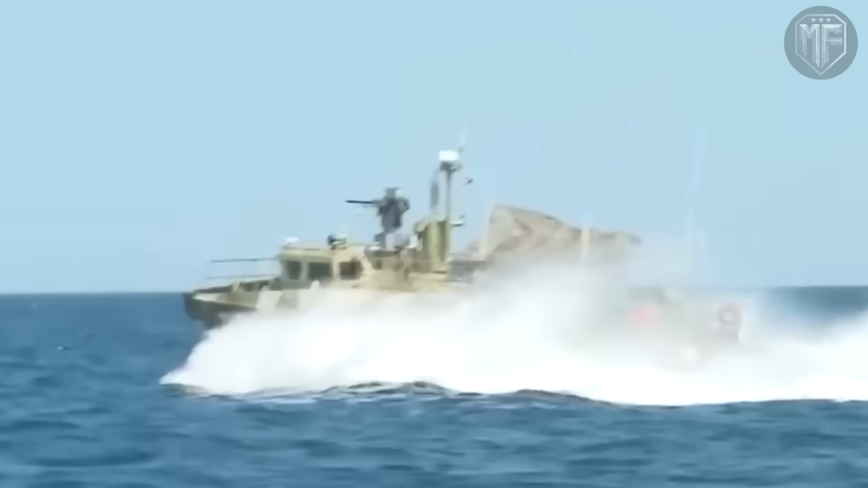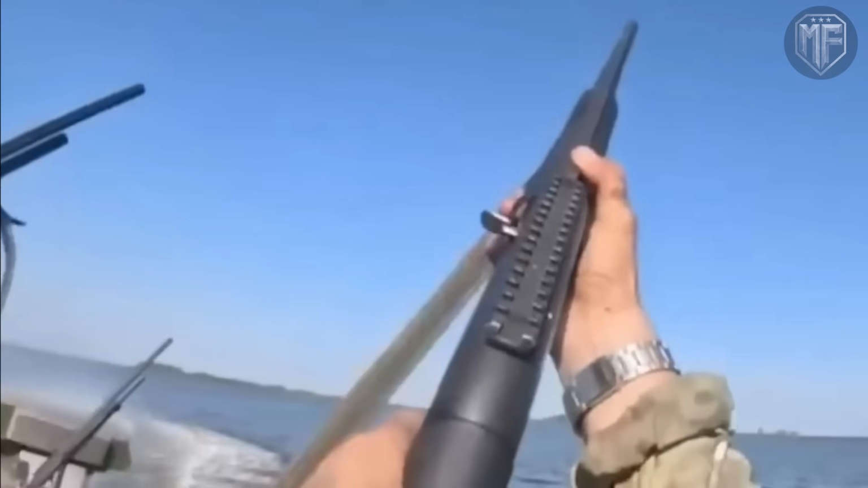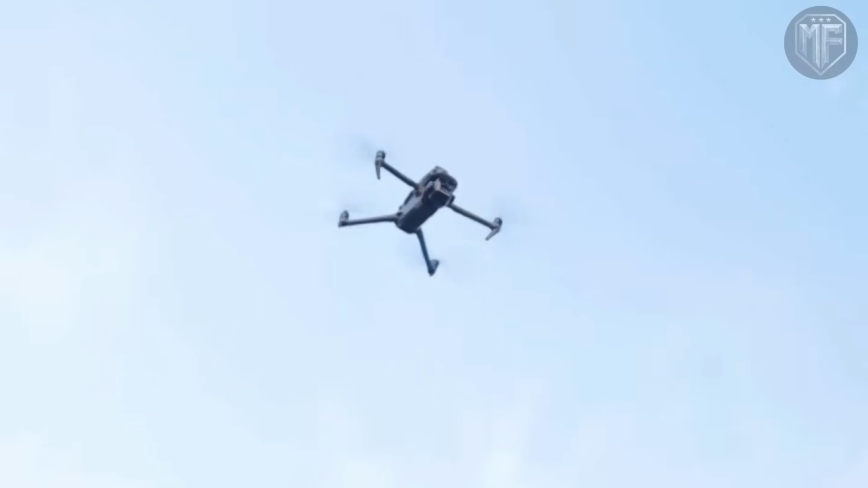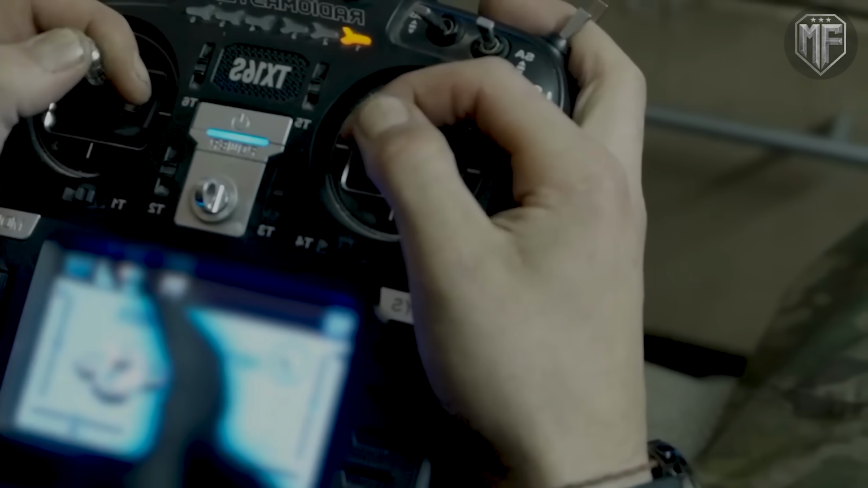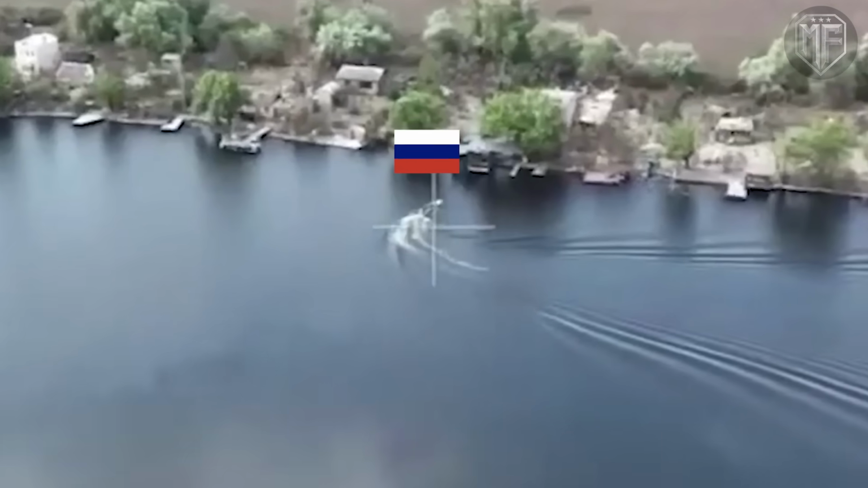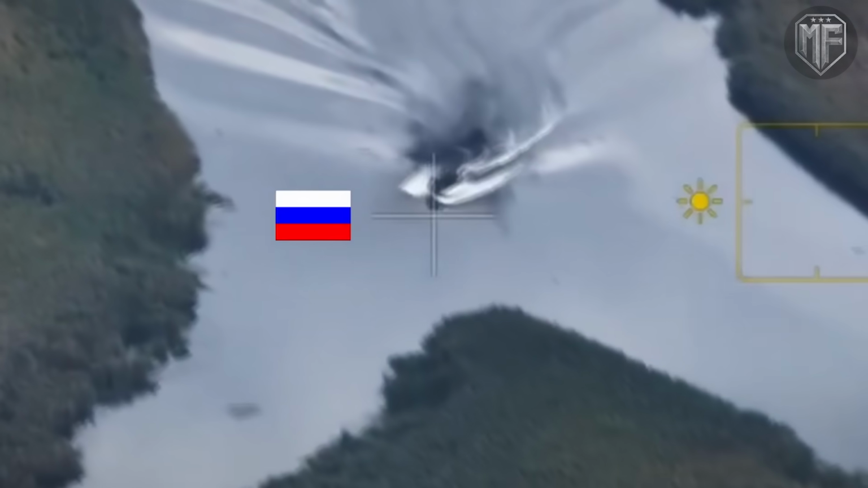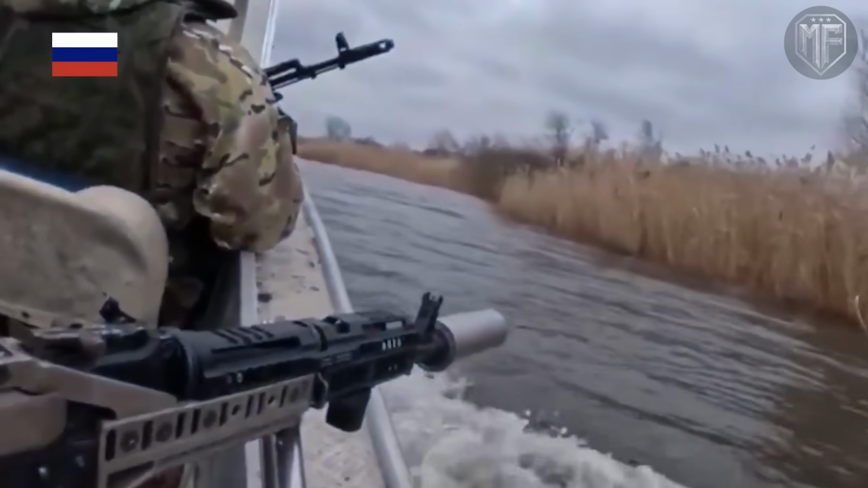As the conflict drags on and manpower and equipment are stretched thin, each failed river crossing now carries a heavier cost, not only in casualties, but in exposing a deeper truth about modern combat. Control of the low sky has become the deciding factor, because the side that owns constant observation can slow movement, force mistakes, and decide when violence begins and ends. The real question is no longer why two boats were destroyed, but what happens next to any force that still believes it can move unseen, untracked, and unchallenged in a war where the air just above the ground never looks away.